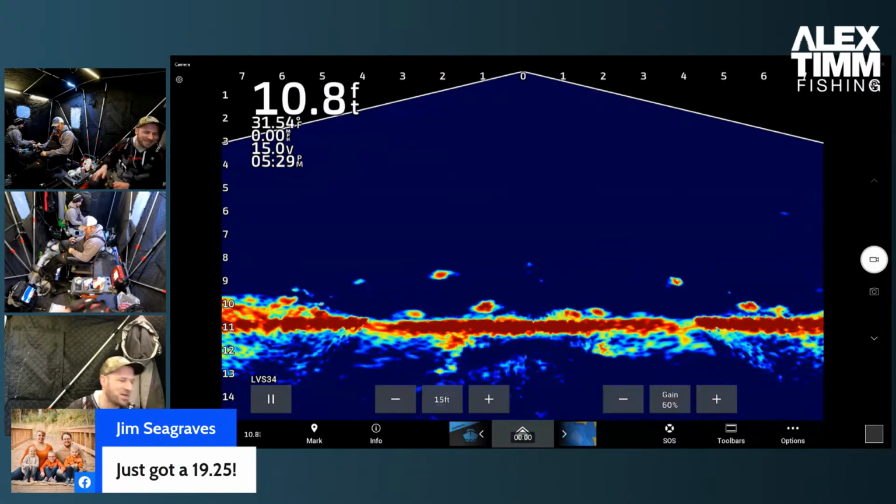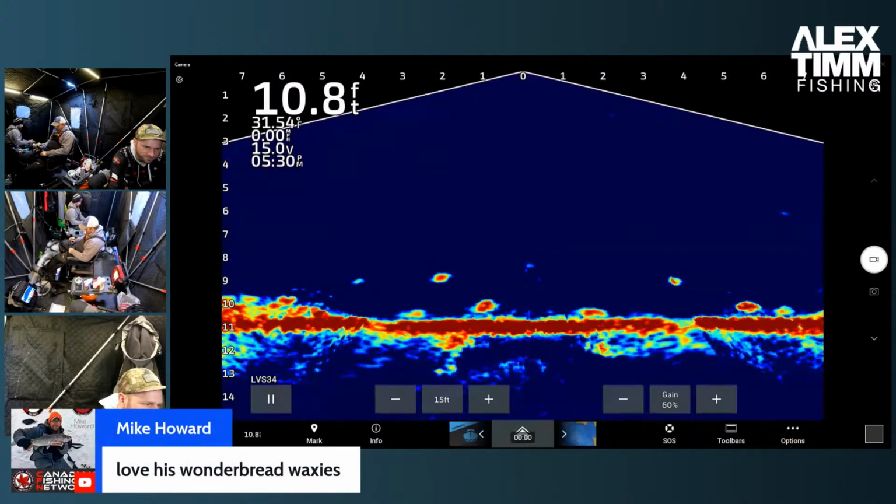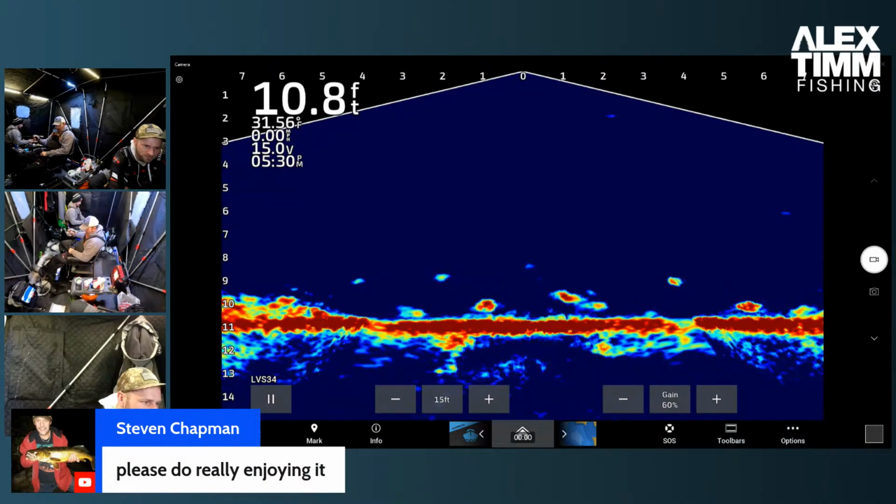Just got a 19 and a quarter. Nice job, Jim. Hopefully we can pick up a walleye on one of these tip-ups. Good work. It's awesome. Love his Wonder Bread waxies. Please do. Really enjoying it. That's awesome. Thanks, Steven.